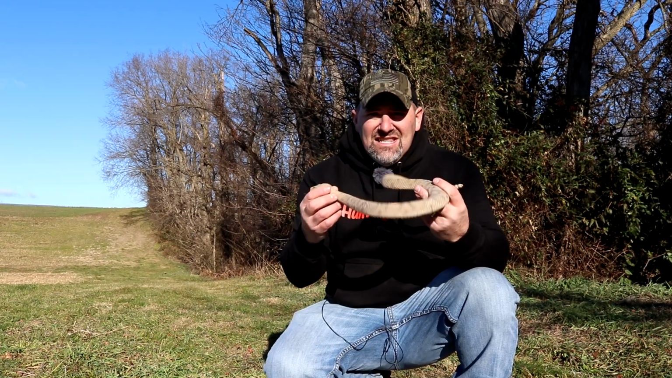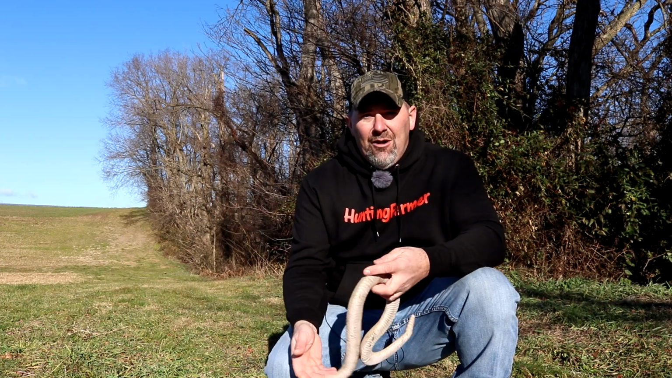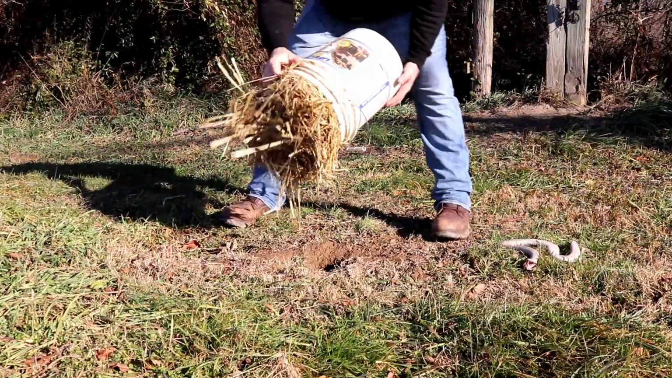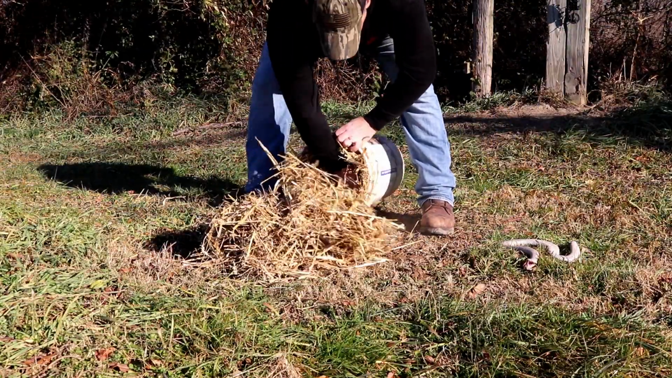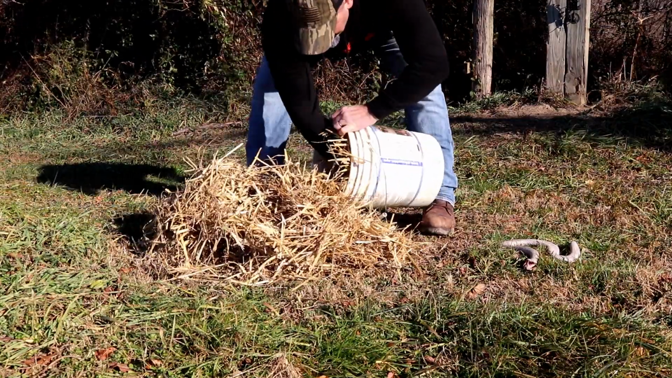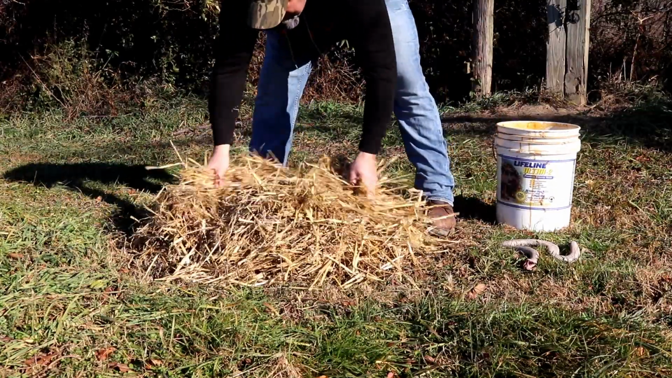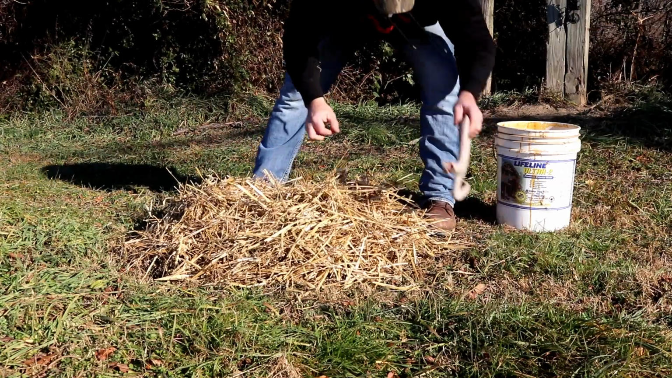Now, to simply place this snake on the ground here, I'm afraid the animals are going to see it from far away and not even come close to the trail camera. Then we won't be able to see their reaction. My idea to combat that is to put a pile of straw here and place my snake in this straw. Many animals are curious when they see that straw, and they want to come and investigate. When they do that, hopefully they're going to come face to face with our fake snake. I'm going to have the trail cameras rolling on video mode and capture their reaction.